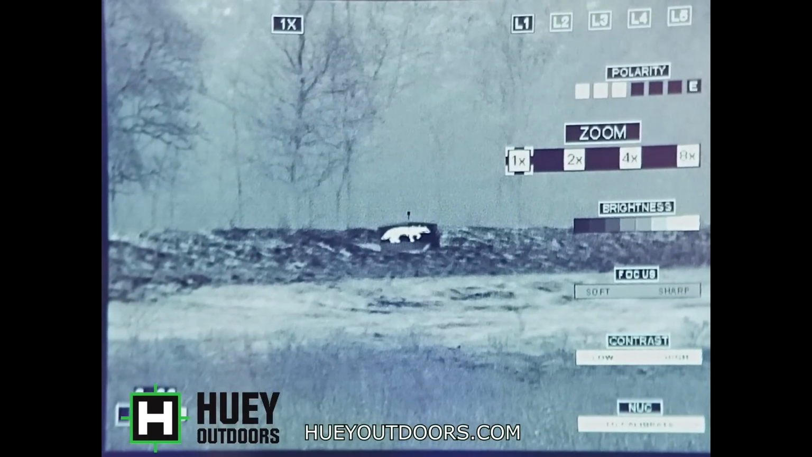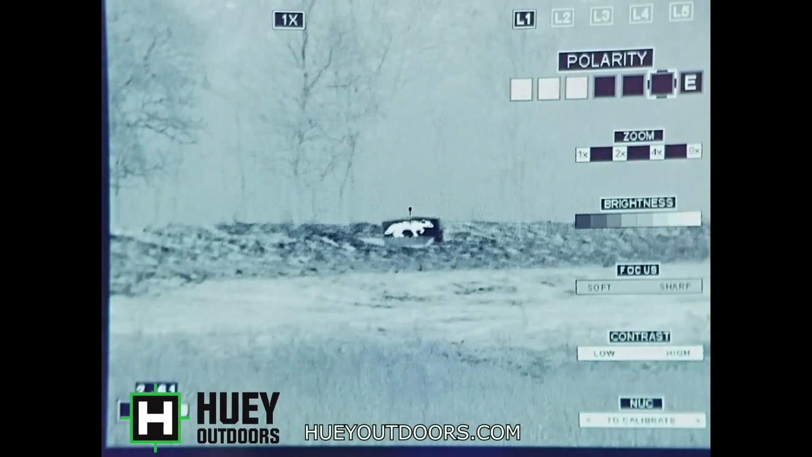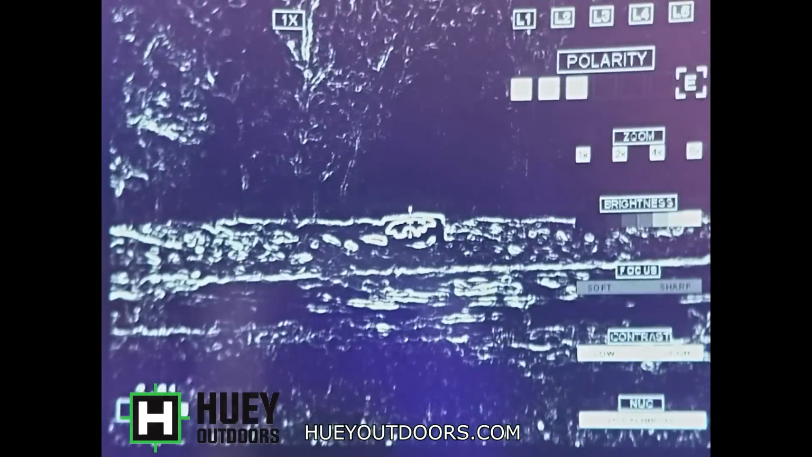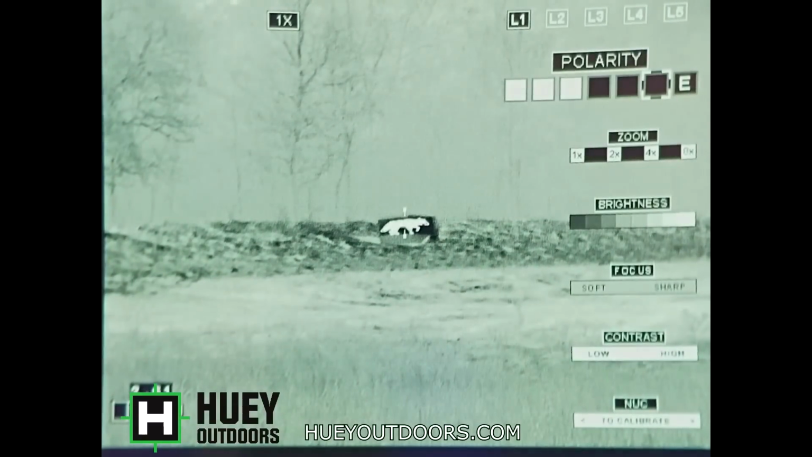I couldn't even use the audio. That's why I'm talking over it, because there was so much wind it destroyed all the audio from this. Going through the polarities, edge detect. There you can really see how the sun is washing it out on edge detect.